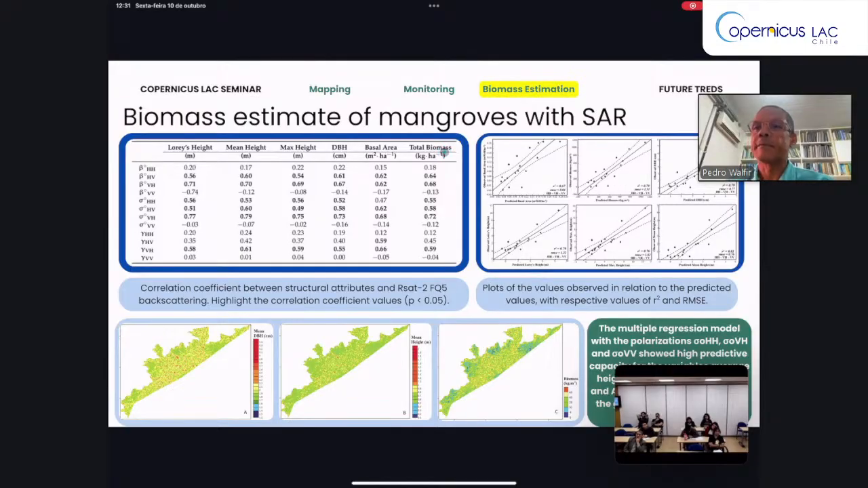And for us, this way, it was possible to establish some linear regression to define what's the better parameter to estimate the different parameters and biomass. This way, it was possible to measure the mean DBH, the mean height, and biomass.